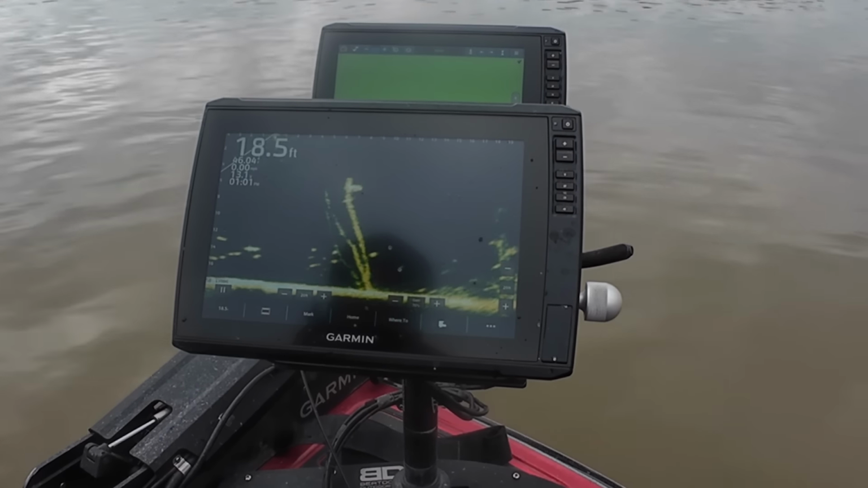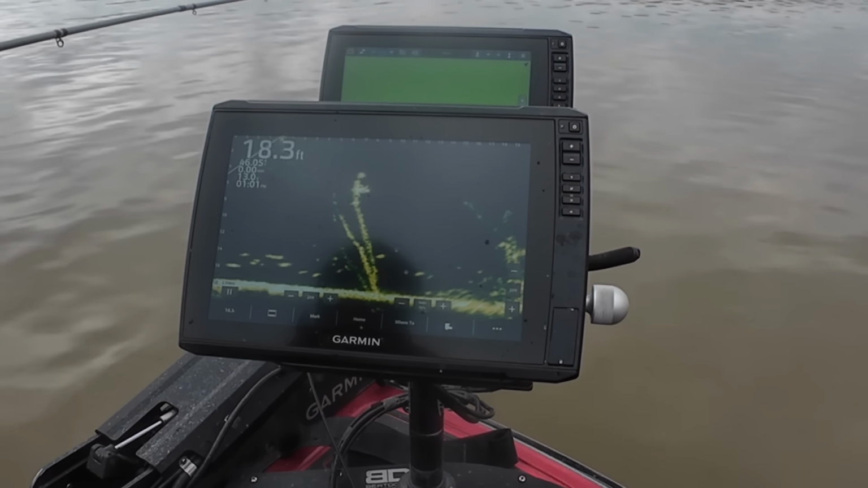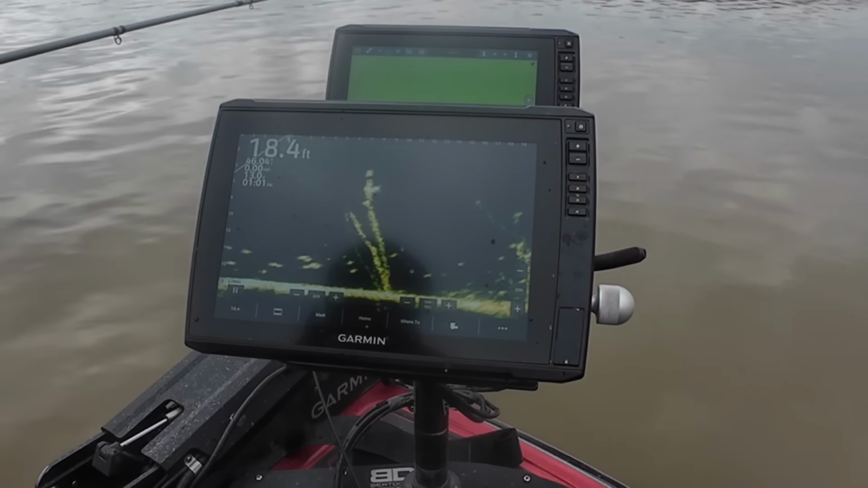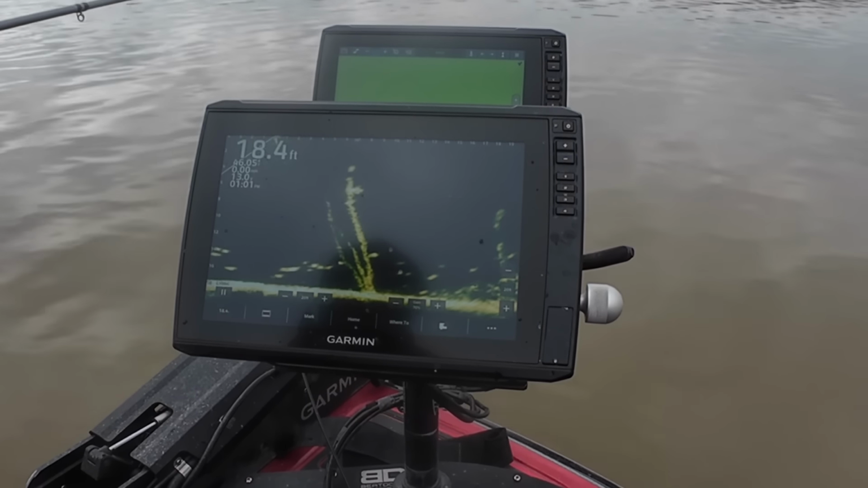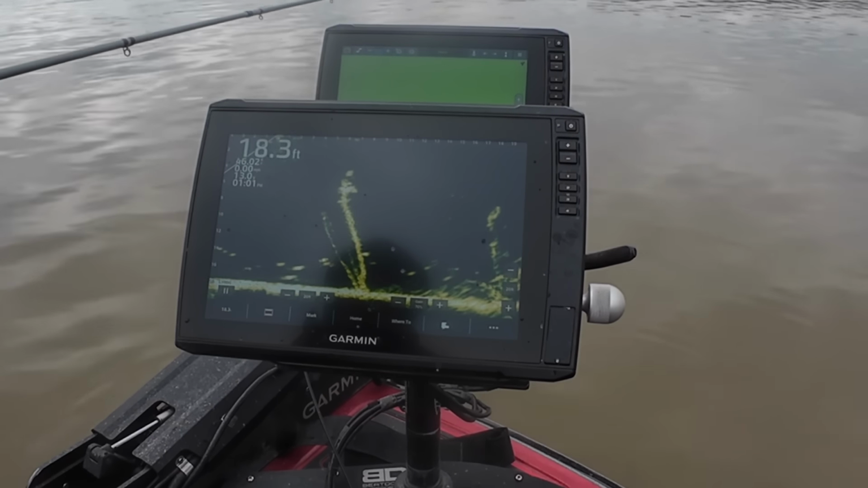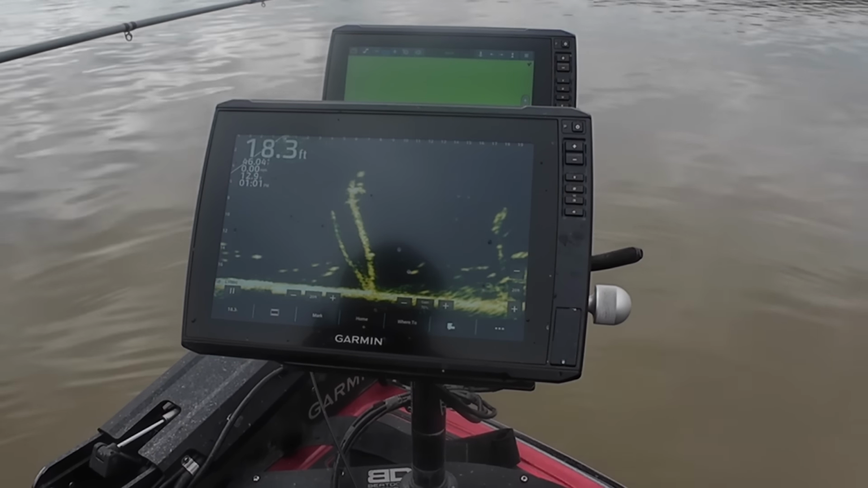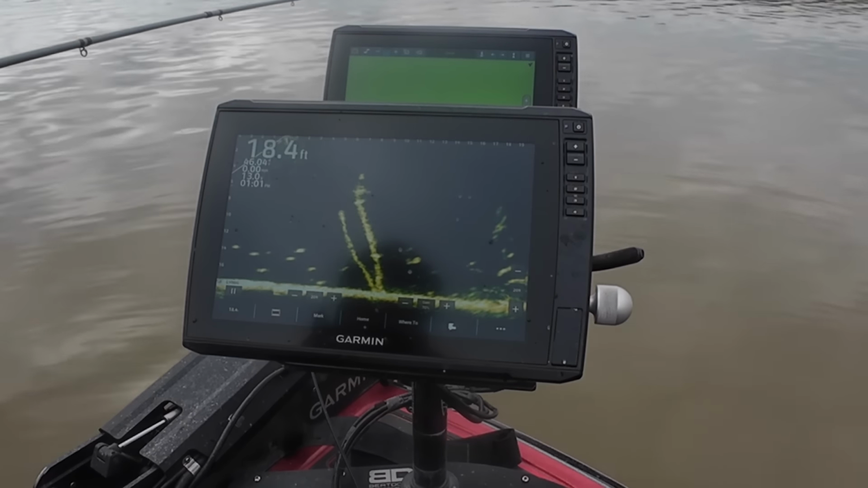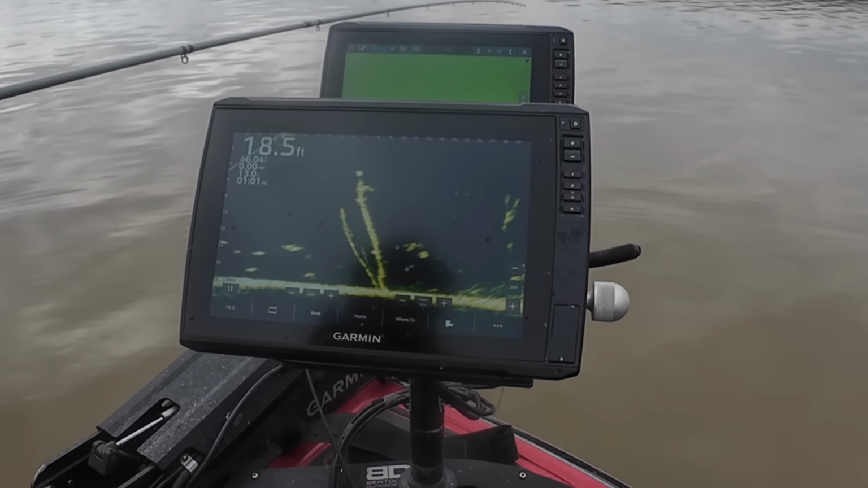Let me get on the other side of this tree so I can get it in front of him where he can see it. Here we go. He's being stubborn. Try him again. I am shaking the fire out of this rod. Now when I'm shaking it, I'm not moving that jig up and down. That is my rod tip moving up and down. That little vibration sometimes is all that's needed to get these fish to fire off.